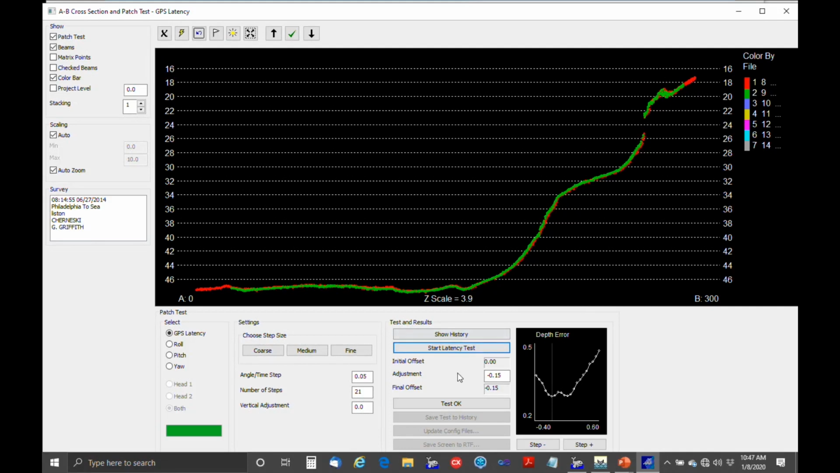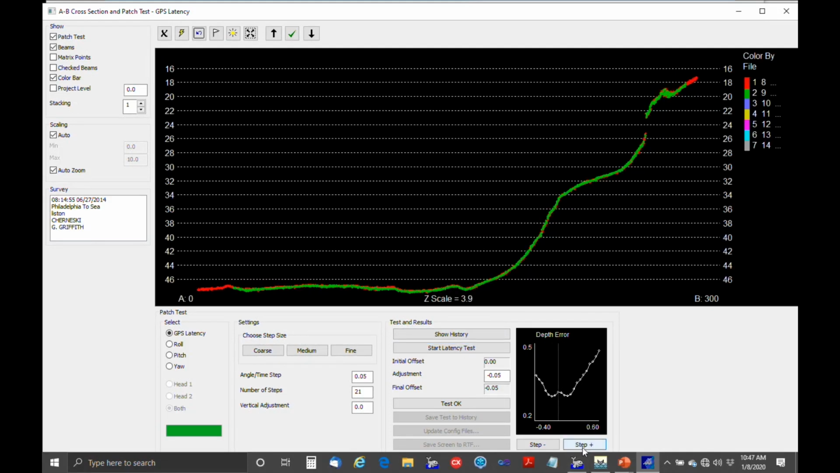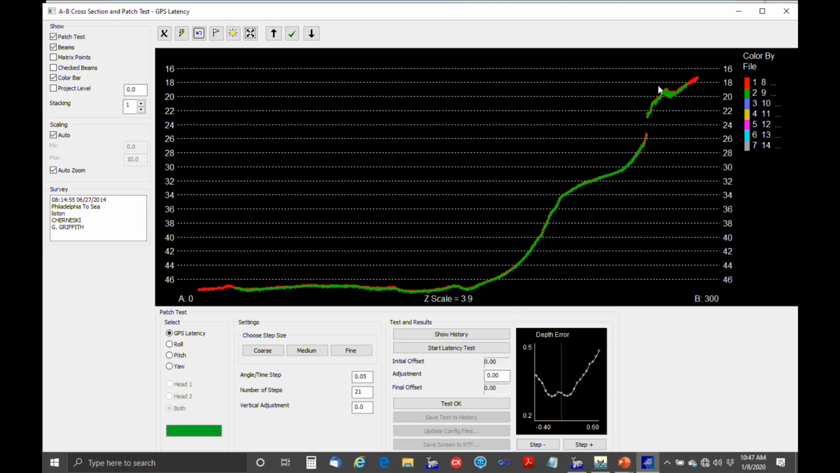We're going to look at the cross sections. We're going to use the step plus. And then we just go until we find what visually looks to be right. And in this case, it's good. It turns out at 0, which is the latency of this system. So everything is working out fine.